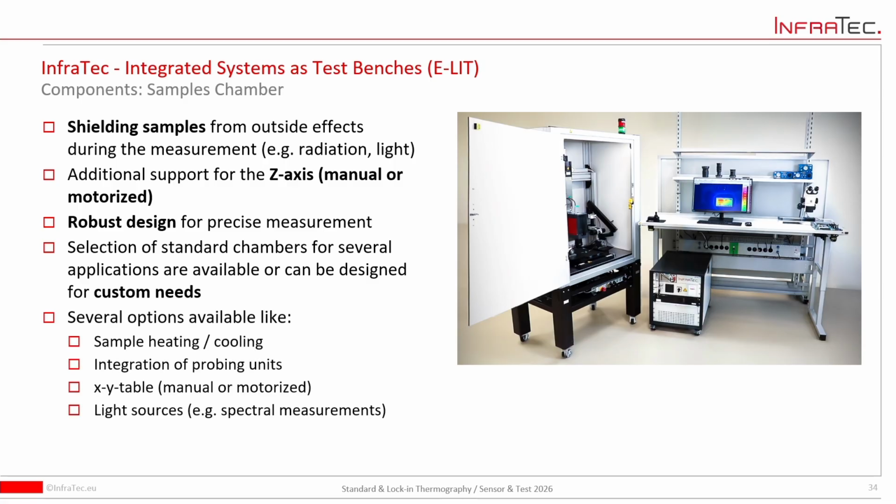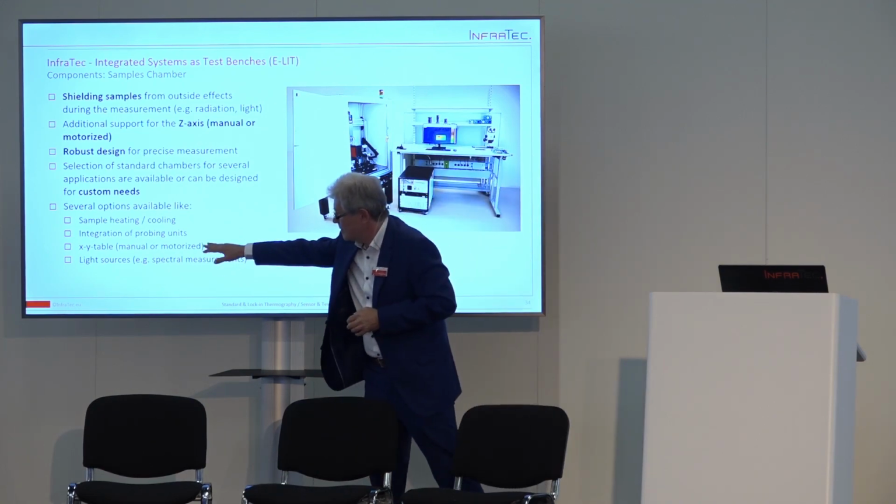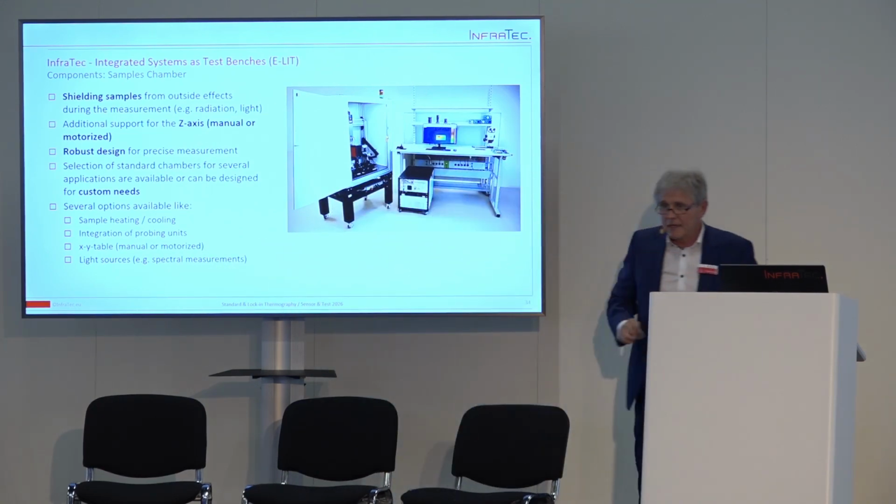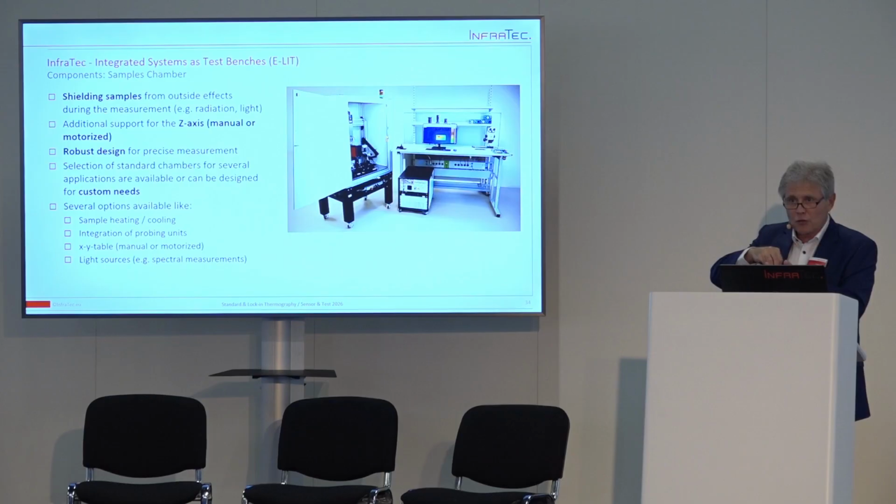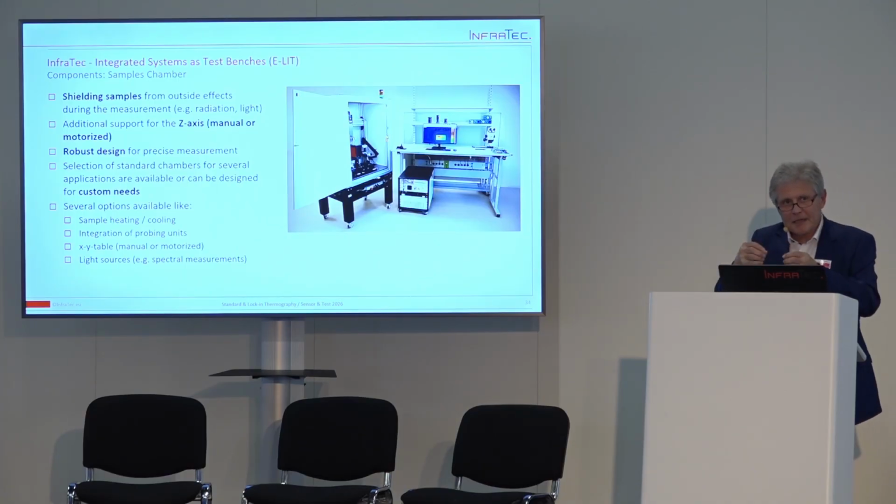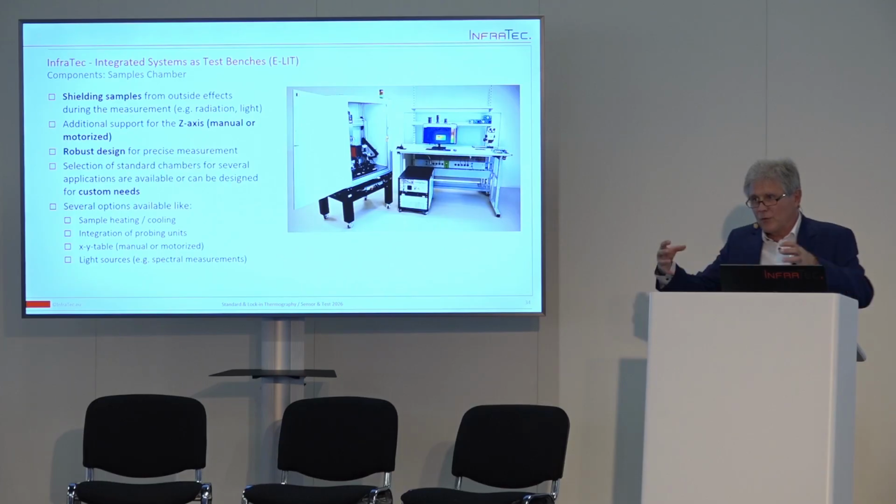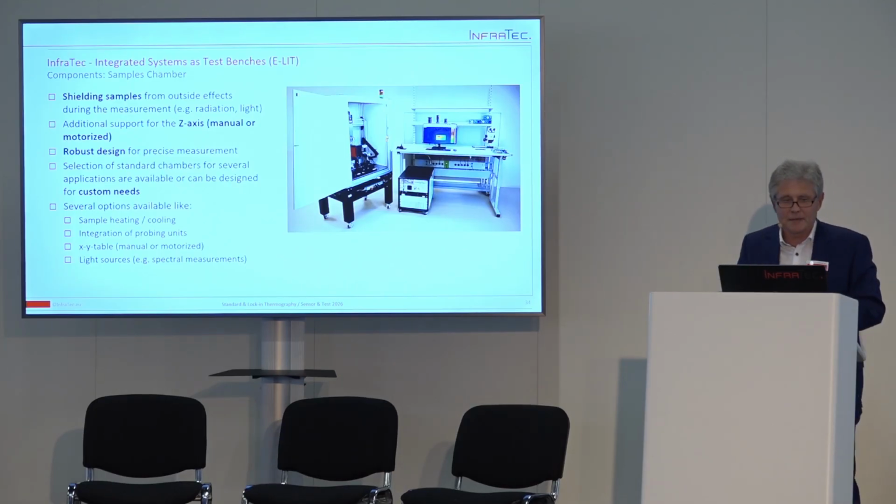Okay? And what we can offer as well, we can offer an XY table, manual or motorized. Let me say, if the chip is too large, and if you want to use a microscope lens, the image will be very small. And for the chip surface, sometimes you will need to create a lot of images, and then you need a tool called stitching for recombining the single images into one big resulting image.